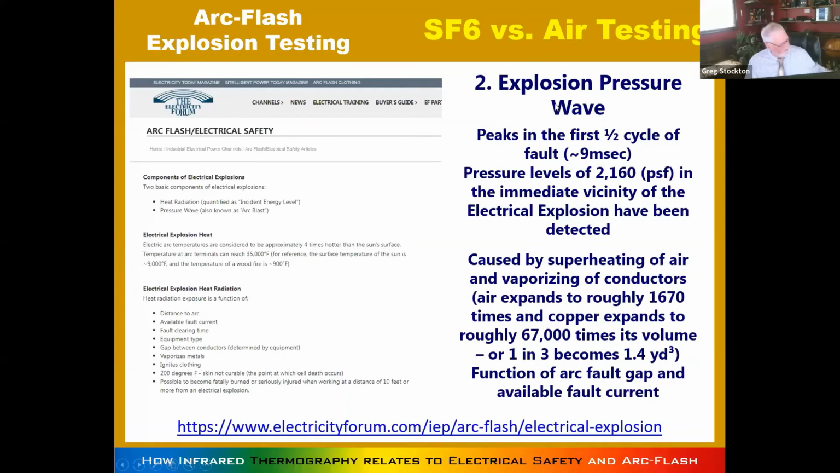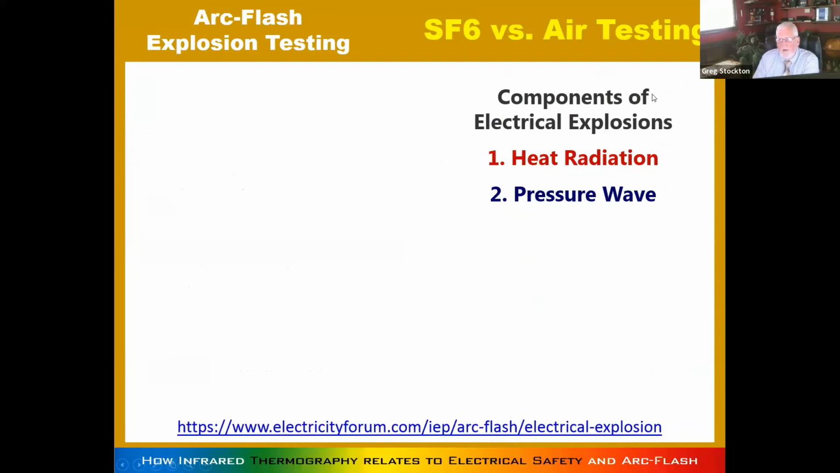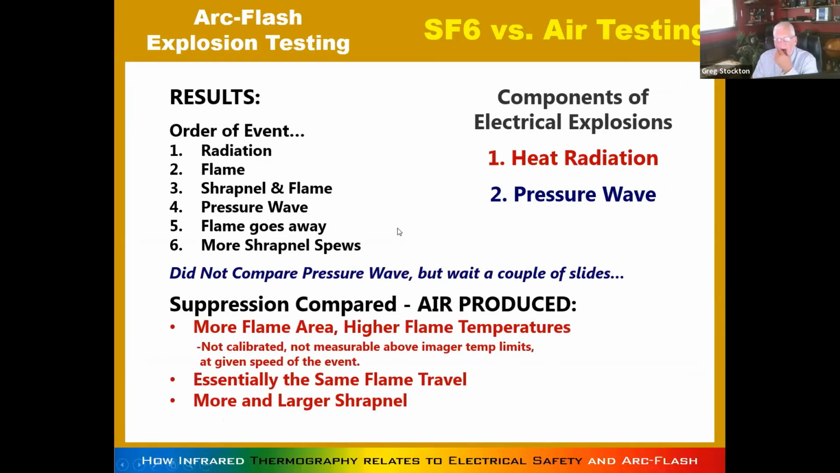The explosive pressure wave is again interesting, but we weren't so much concerned with the pressure wave, but I'll show you what we did see. So we've got these two things. Here's what we found, and I'll show you some still pictures.